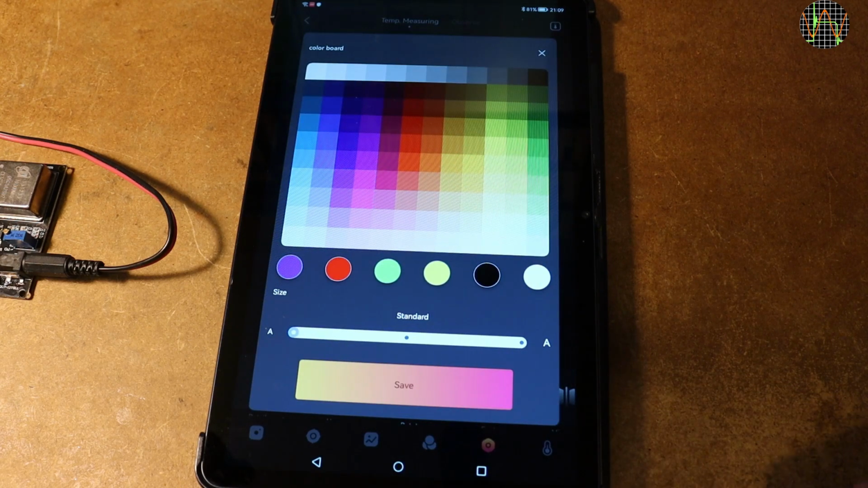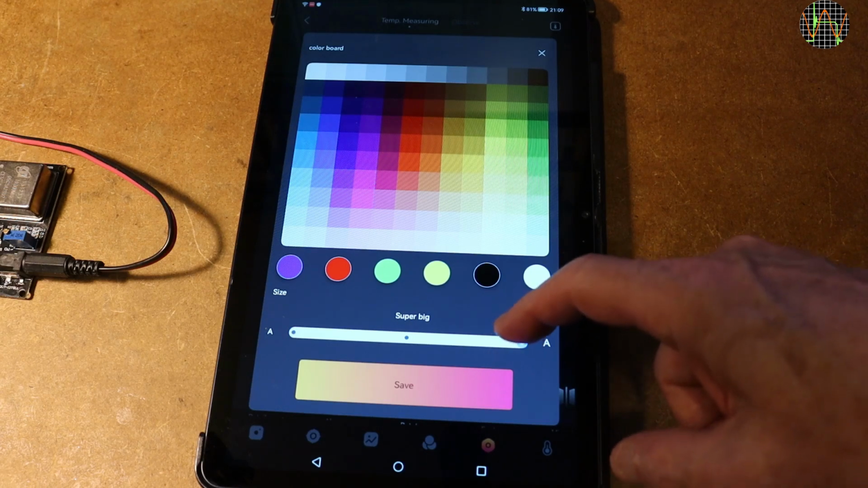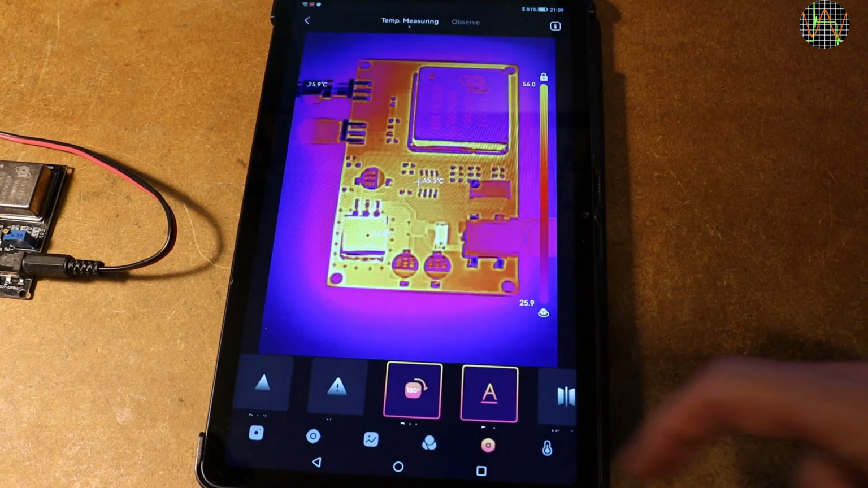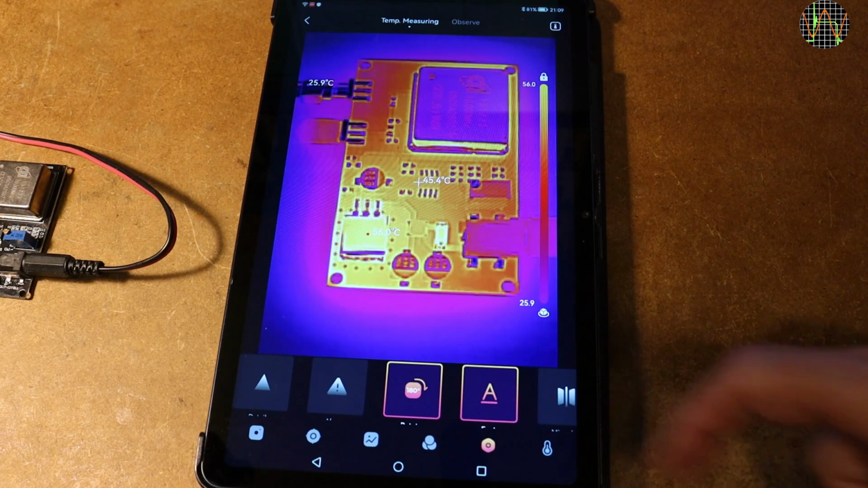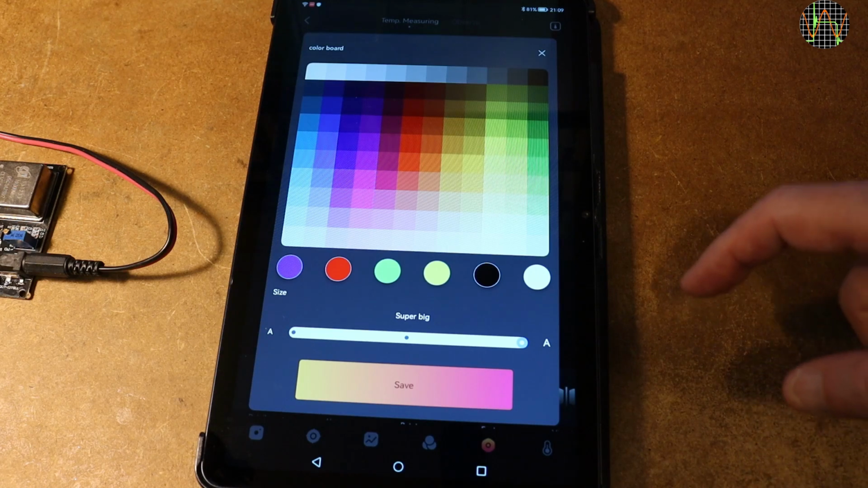First, the letter size can be changed to be either small, standard, which is the default, or large, or super big as the app calls it. But honestly, there's very little difference to warrant such a superlative term. Yes, it's bigger, but super big? Anyway, that did not fix the problem of the visibility of the readout on the regulator.